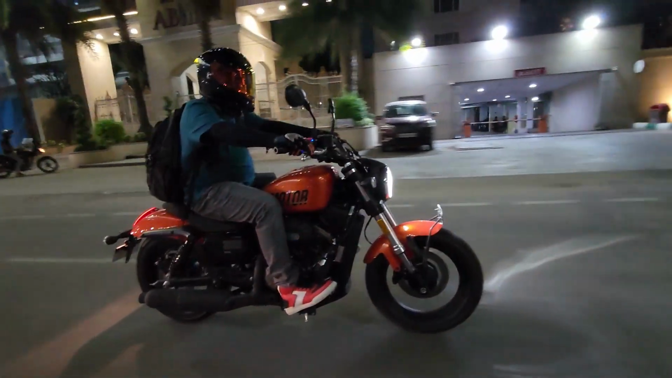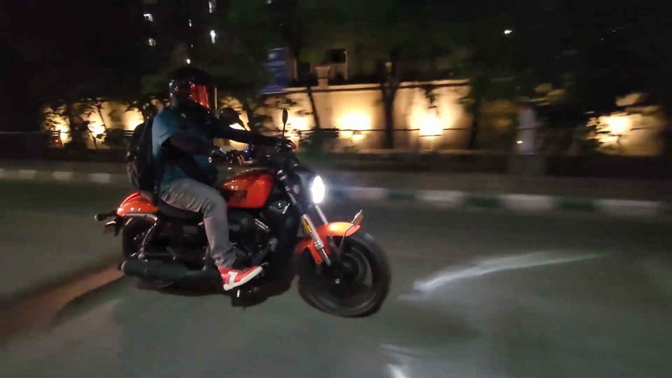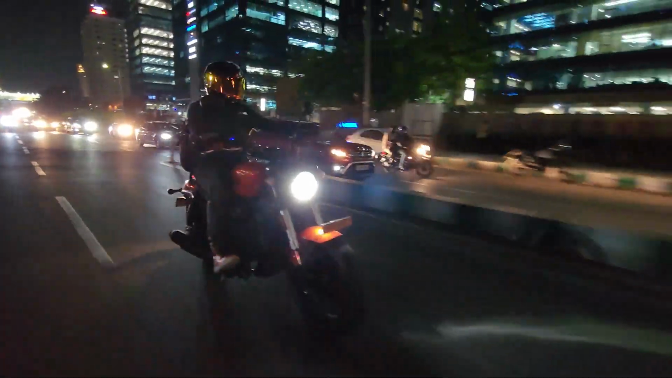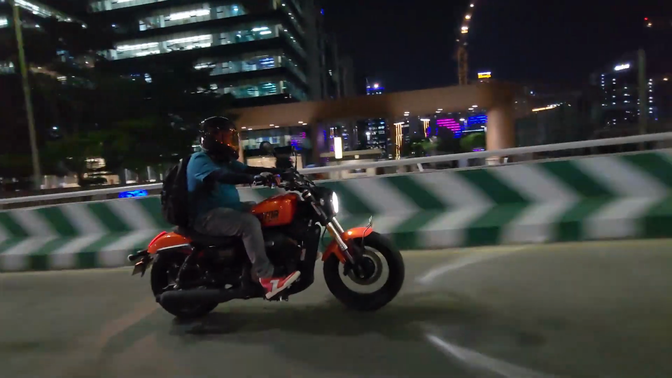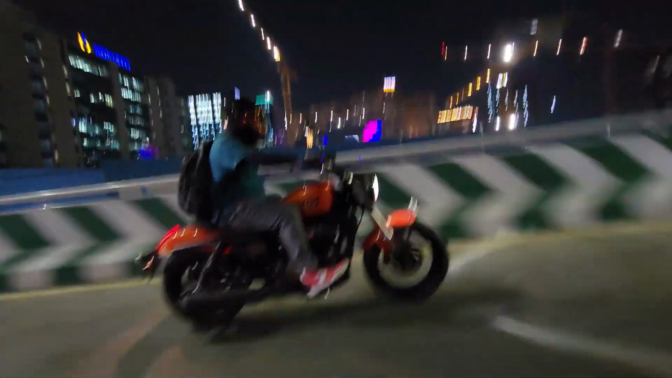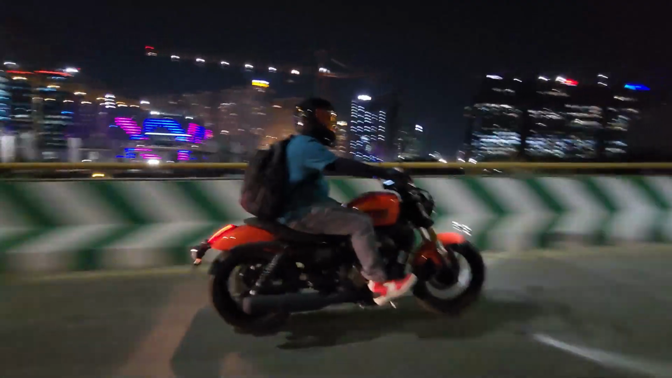Again, seat height: the Keyway is actually shorter by 10 mm at 690 mm, whereas the QJ motor gets a seat height of 700 mm. Again, tank capacity, just to double assure you, the Keyway gets a 15 liter tank, whereas the QJ gets a smaller 13.5 liter tank. And what else? The seat height, as I told you, is 690 for the Keyway and 700 for the QJ motor.